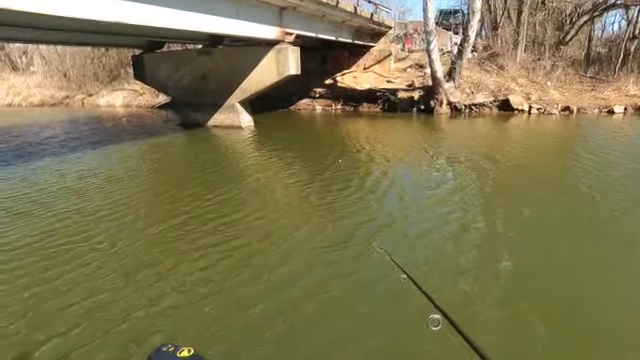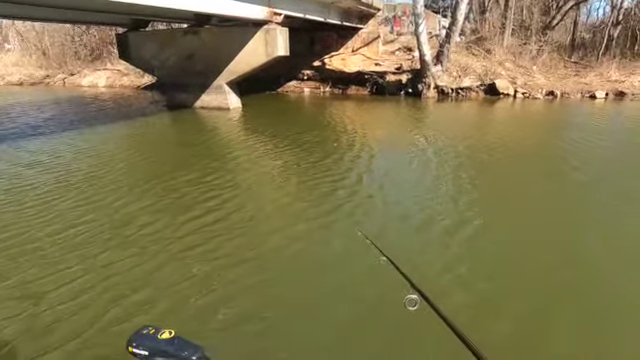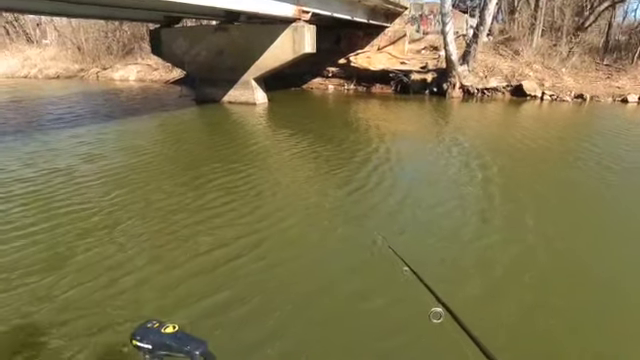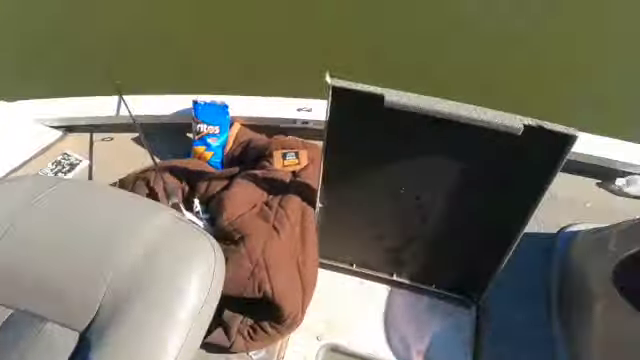I don't know if I'll make it to the back of the boat or not, but I want to grab that little hair jig I got tied on that other rod and throw it in there too, just to fatten the pot.